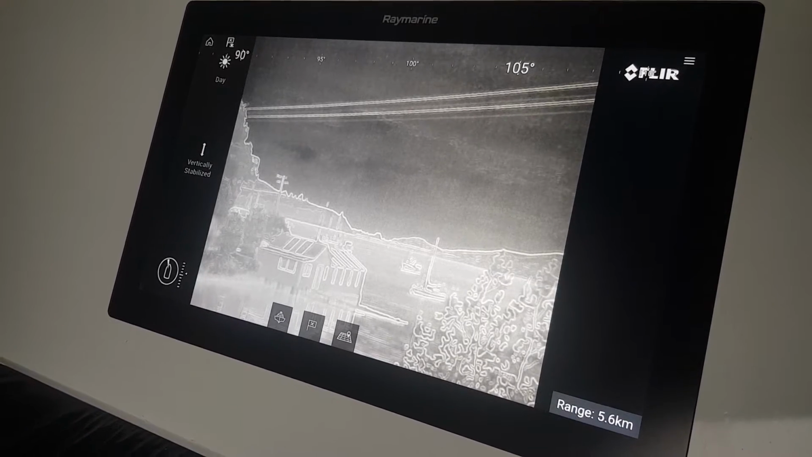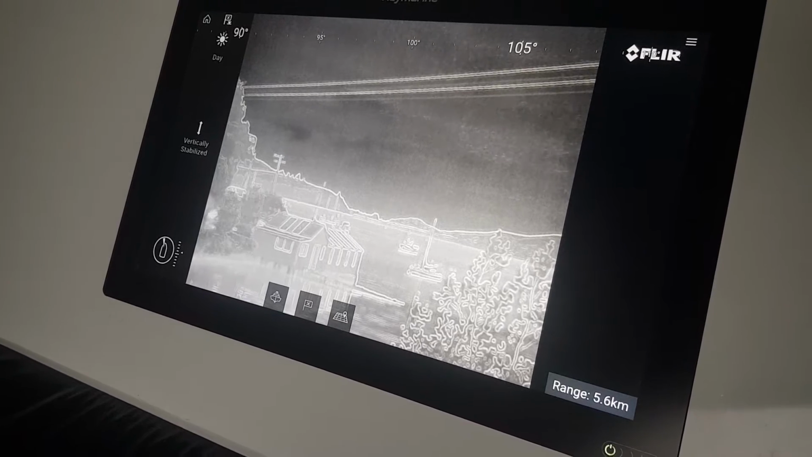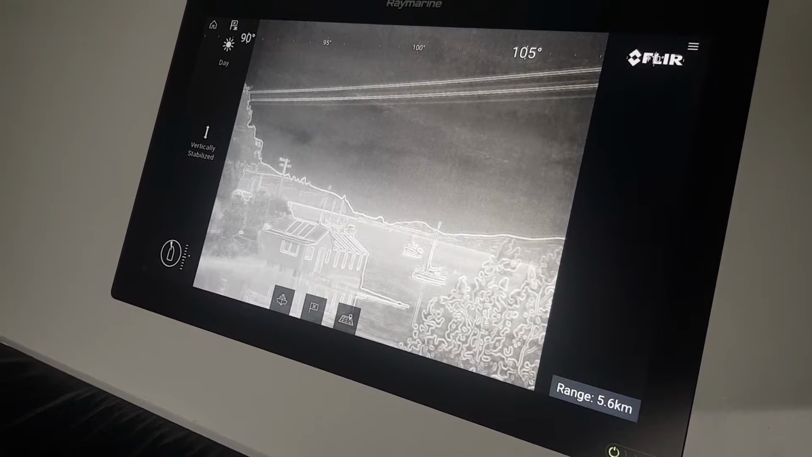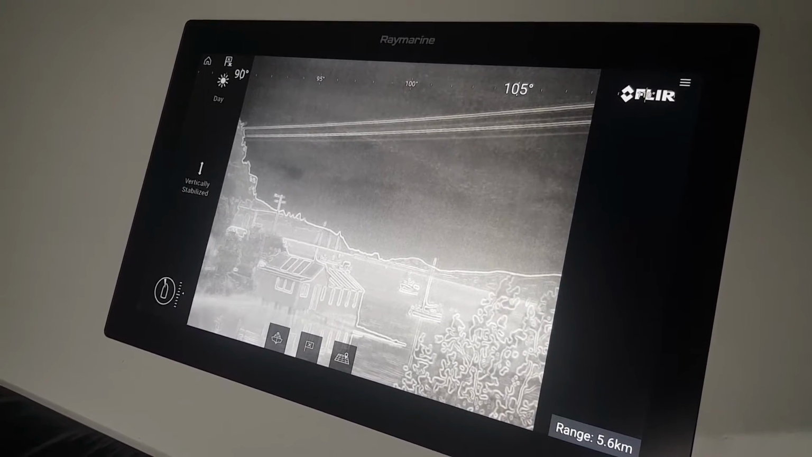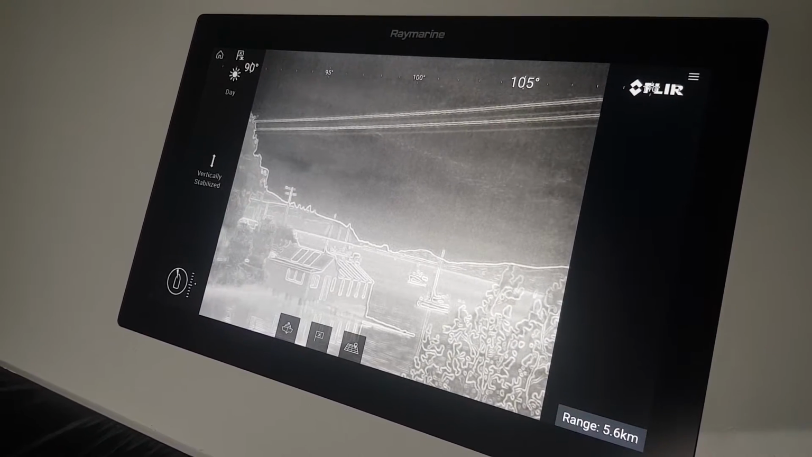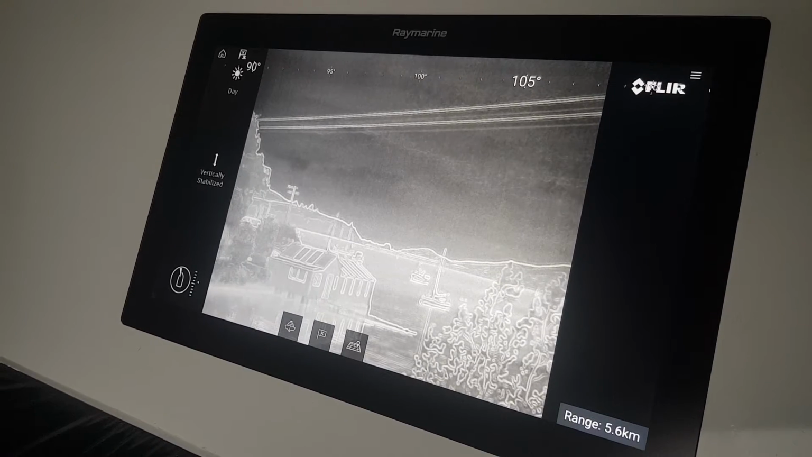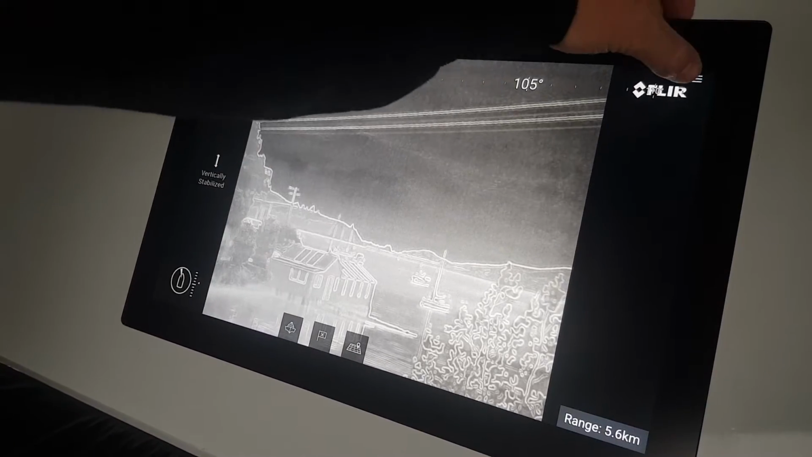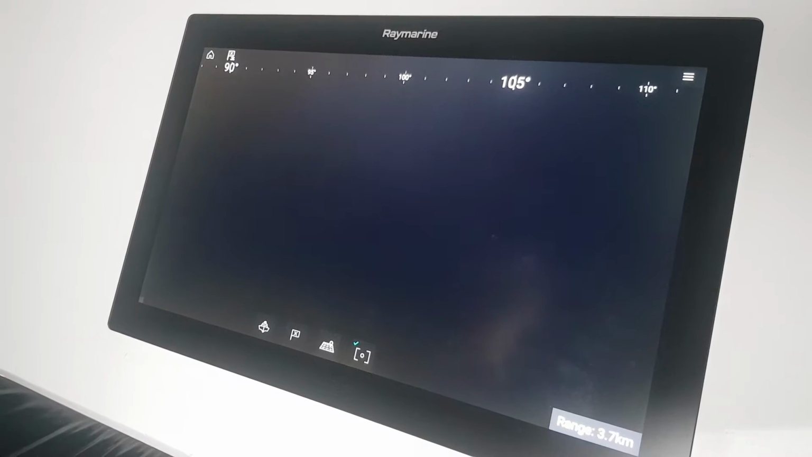Same thing in pitch blackness as well. Thermal literally relies off that. It relies off heat of objects. So even when you compare it to something like a new moon, when you've got cloud coverage in that, you'll be able to see pretty much as clear as day. Whereas if you're using something like third generation night vision or something to that nature, that still requires some light to obviously detect an image, but you'll know exactly what's there. You'll see it as clear at night as you will in the day. And that's one of the great features of it.